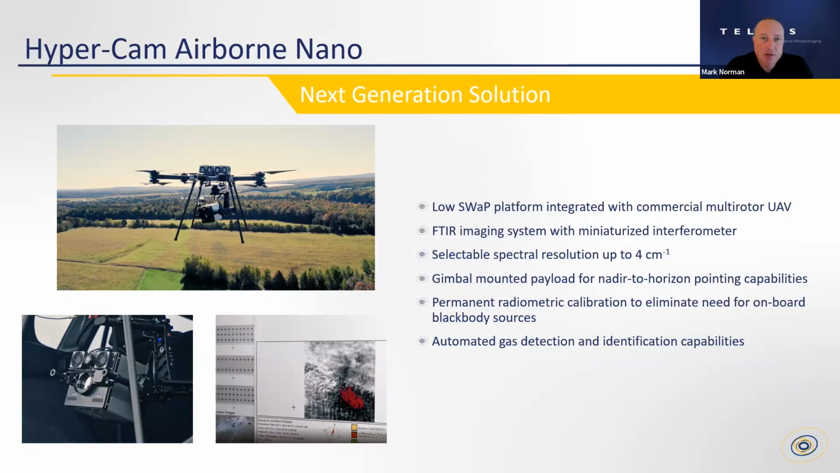The other nice thing about this newer system, I mentioned very early on, there are black bodies integrated into the HyperCam Mini for calibration. This system has a permanent calibration, which is a feature of our broadband cameras that we've offered for many years. And again, using our software, we'll do automated gas detection and identification. Just need to say, this is in development. This is coming down the pipe, but this will let you know kind of where things are going in the future of airborne methane detection measurements.